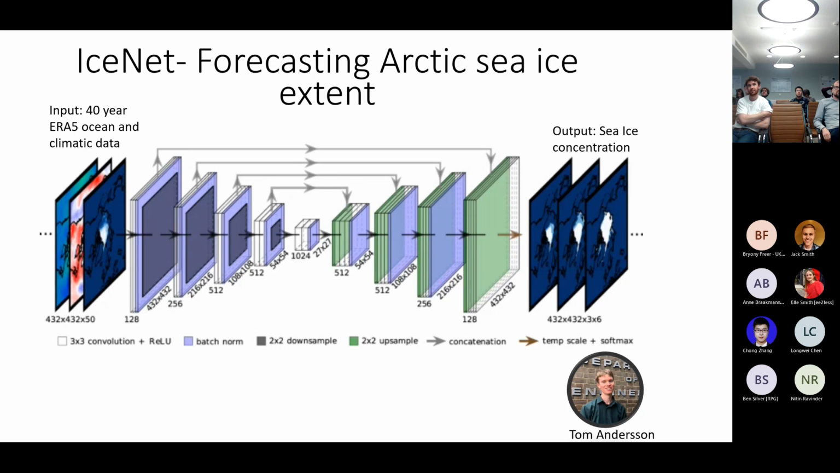And so the UNet architecture is used to then forecast sea ice extent at day T+1, T+2, up to day T+180. So it does a 6-month forecast of sea ice extent.